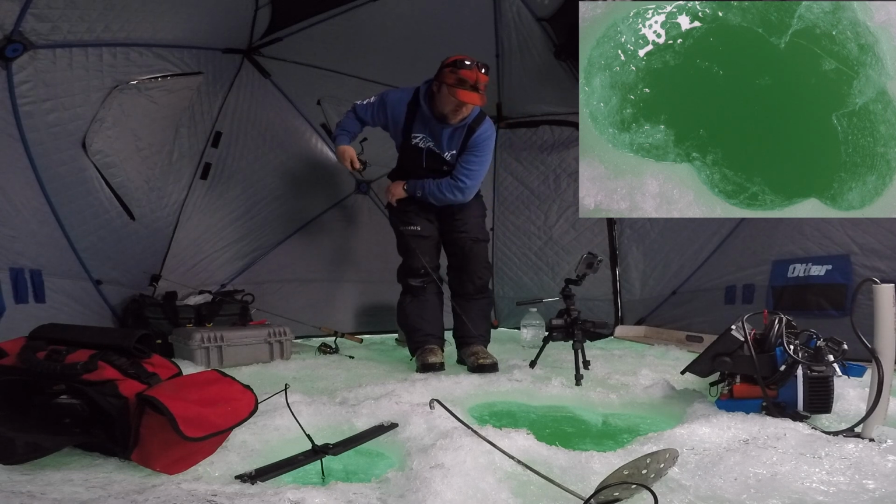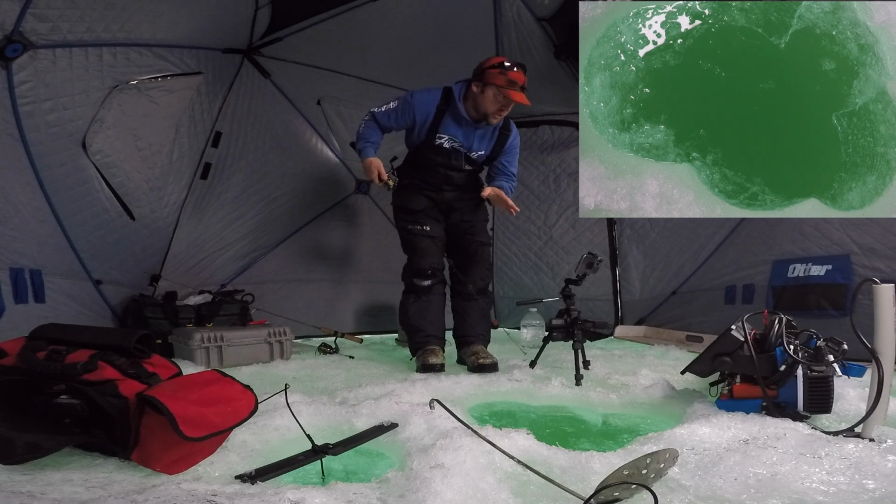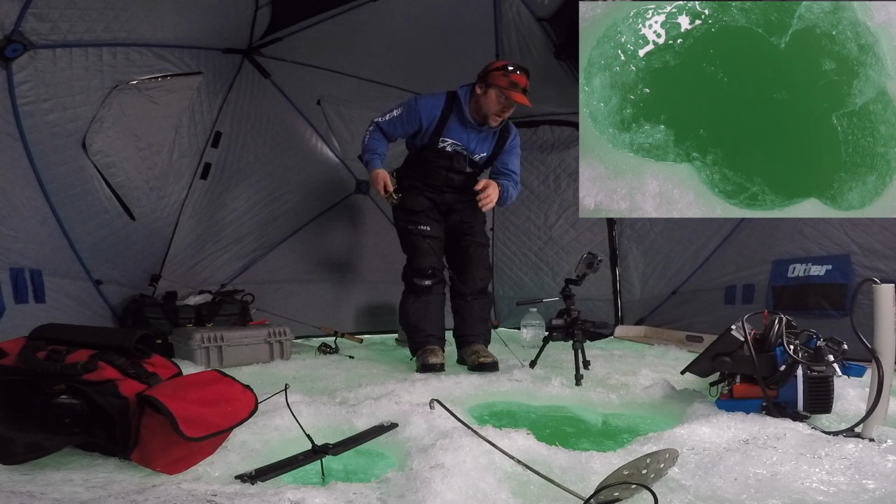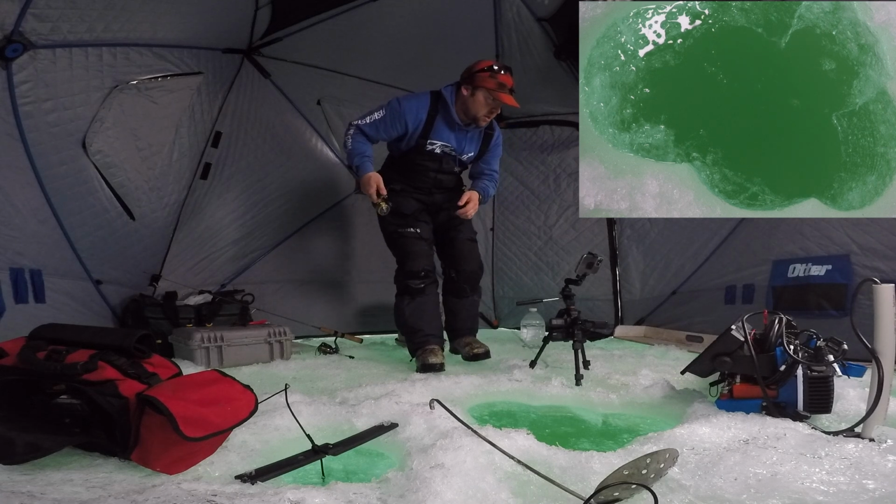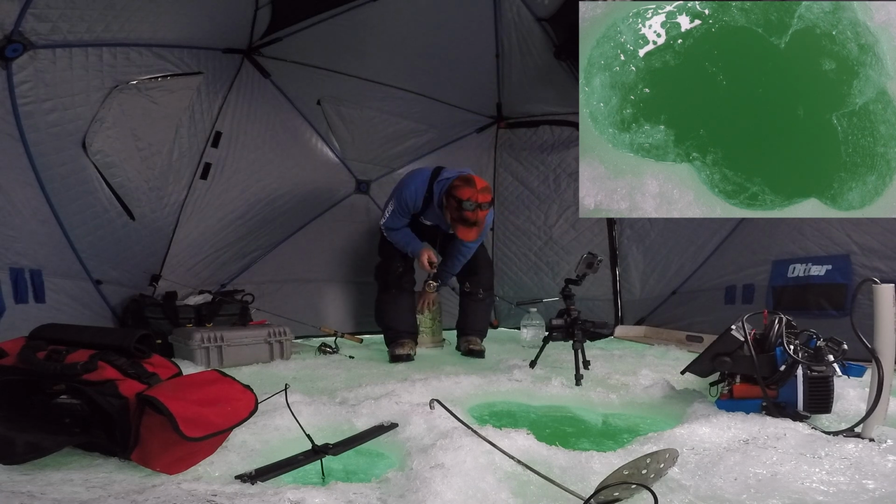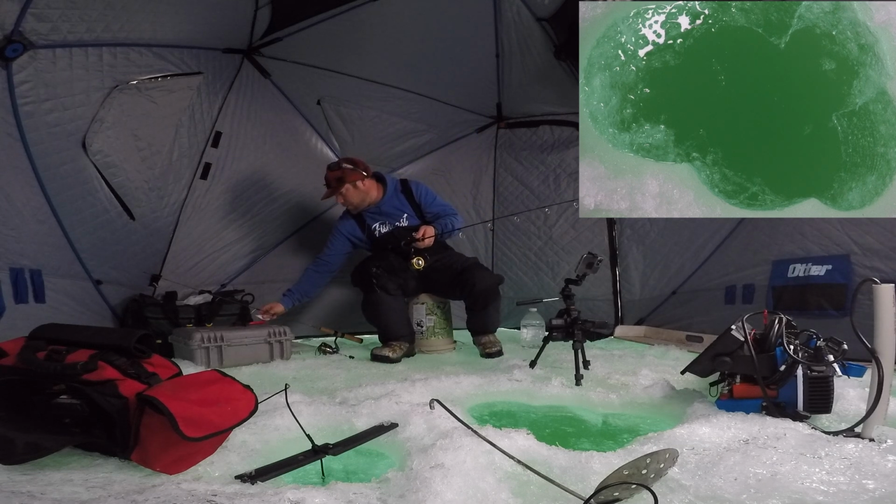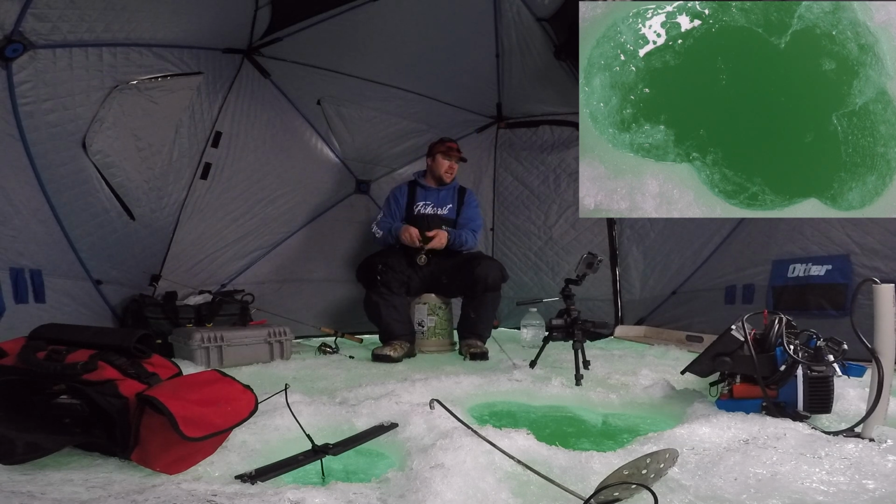So it worked well with the 2 outer weights, but it was dropping just slow enough that I kind of gave up. I wanted to try 3 right off the bat, see how I like that. Obviously, this is not something we're going to need to get back down to the fish quick, but talk about a unique style of presentation.